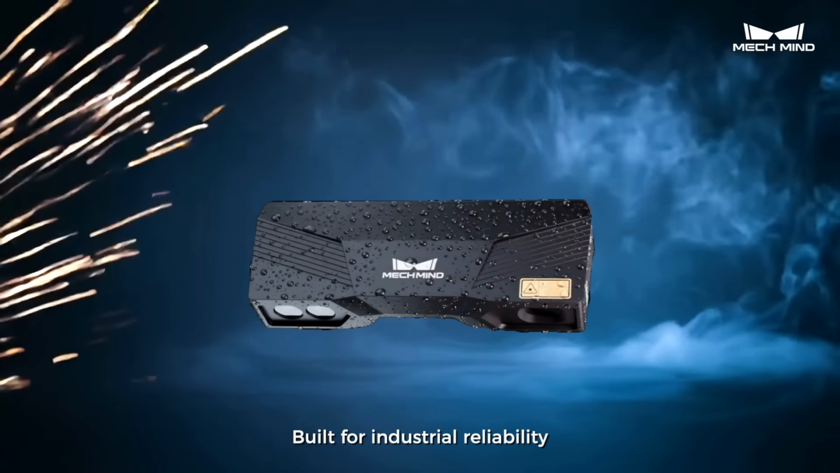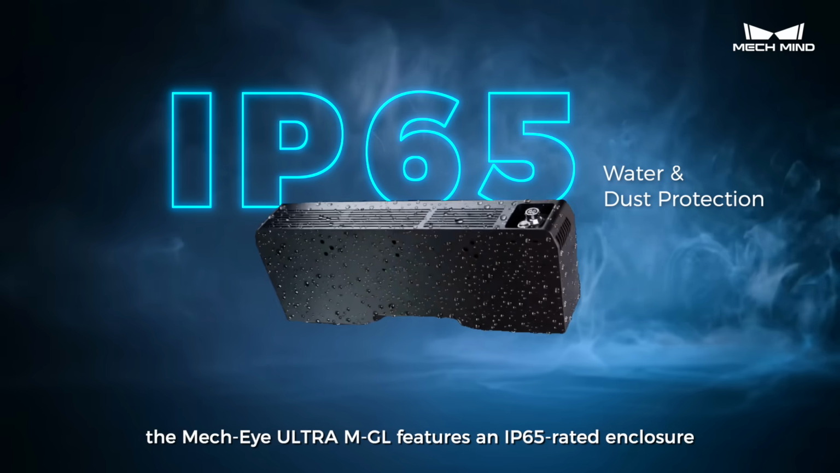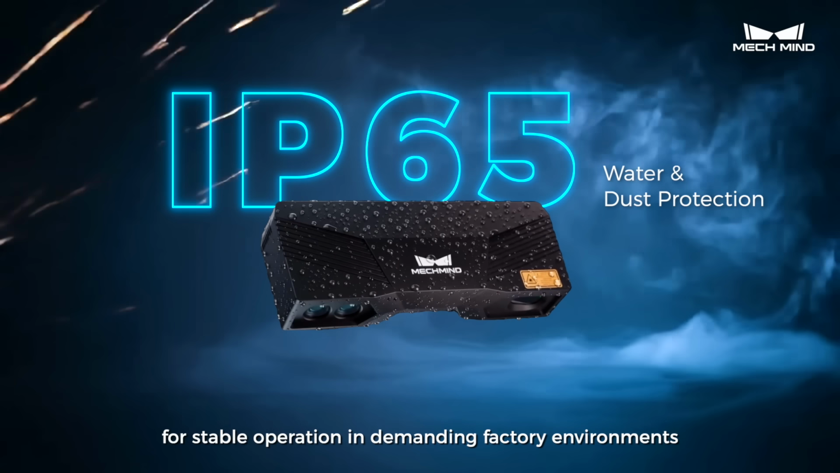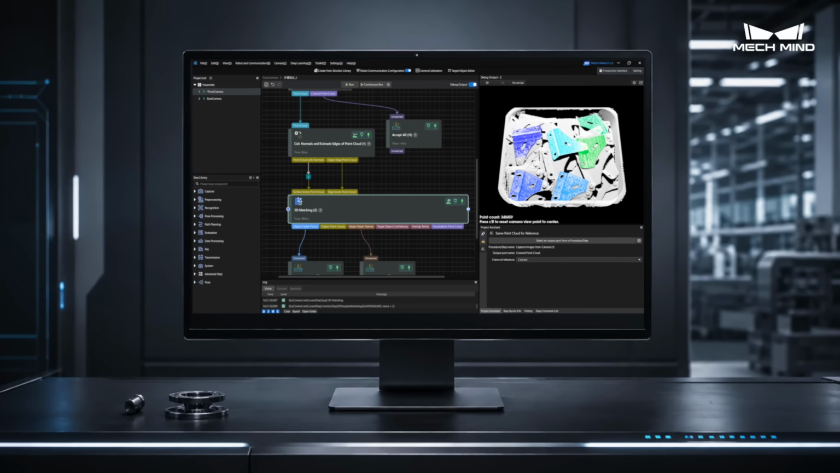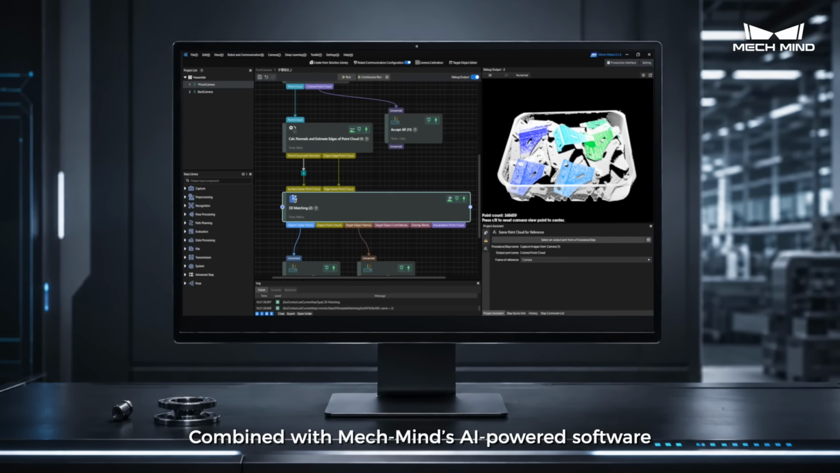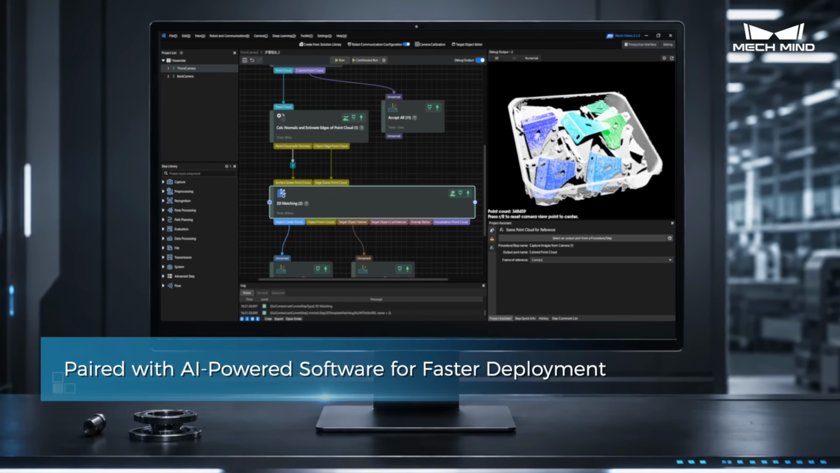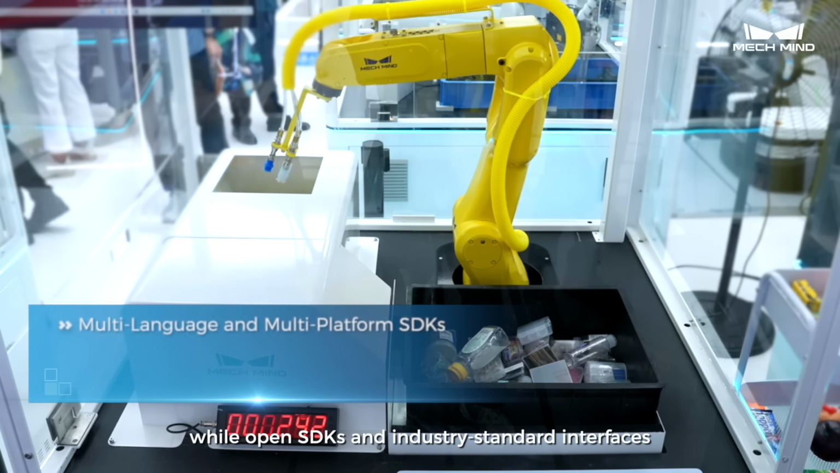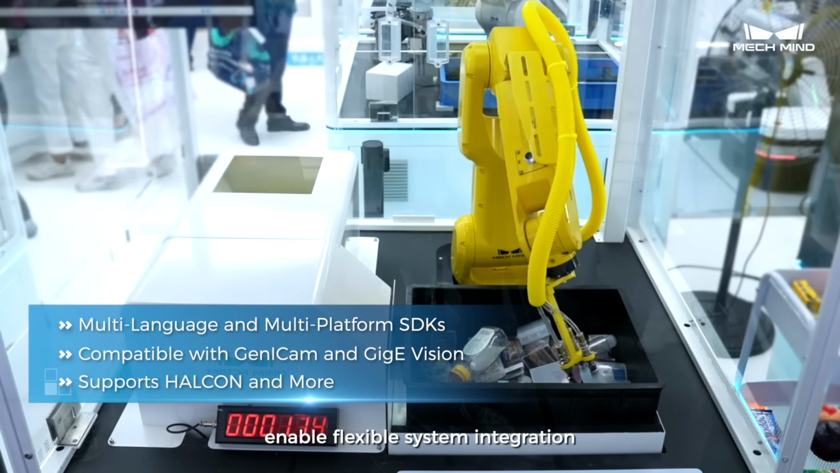Built for industrial reliability, the Mech-Eye ULTRA M-GL features an IP65 rated enclosure for stable operation in demanding factory environments. Combined with Mech-Mind's AI-powered software, it simplifies robot deployment, while open SDKs and industry-standard interfaces enable flexible system integration.